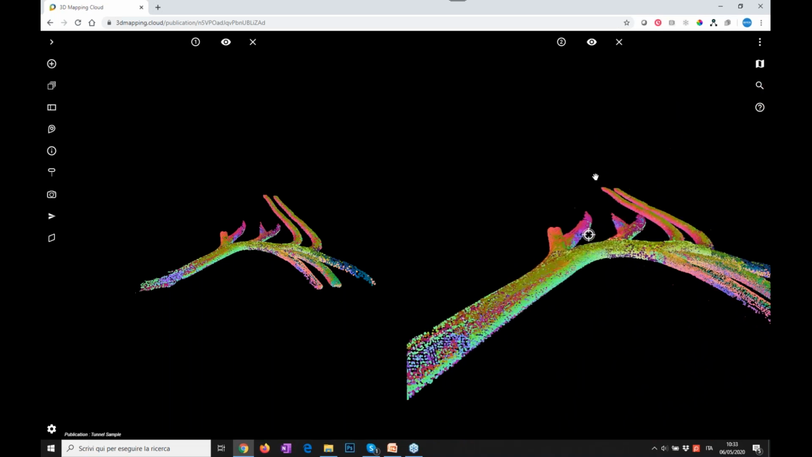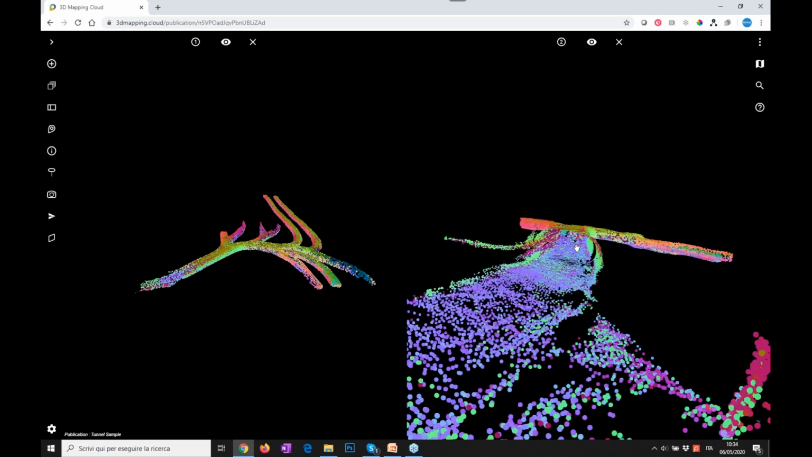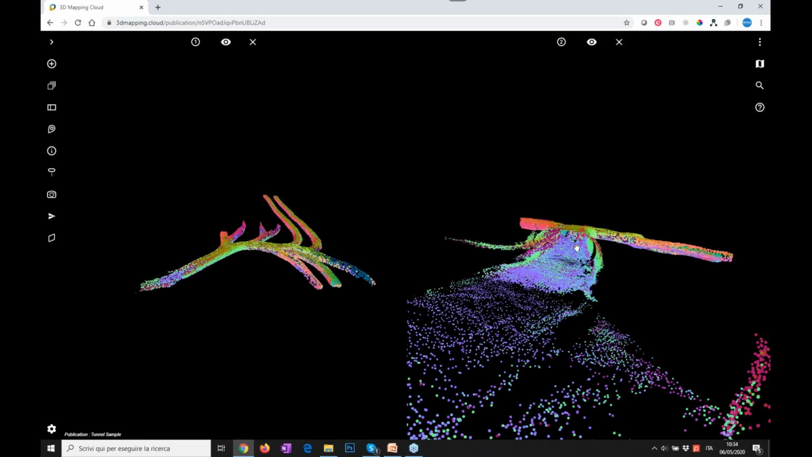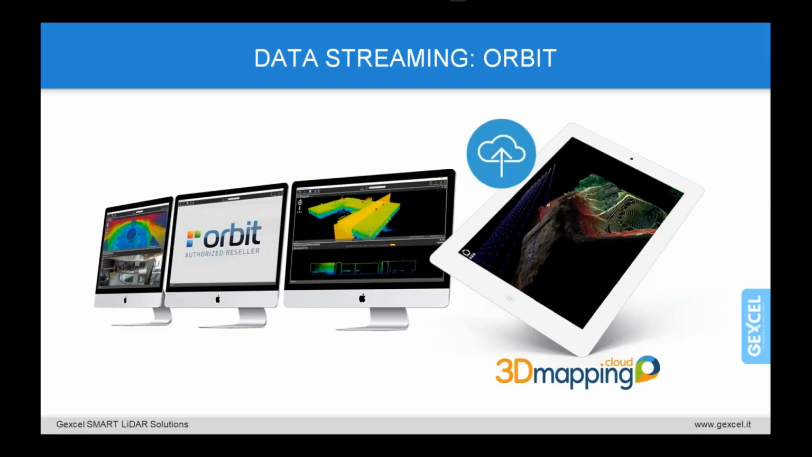Of course, here we are visualizing only the point cloud, and you can see that the point cloud is becoming dense because everything is done in real time. But of course, you can also share trajectory and pictures. We have mentioned that HERON also has an integrated RGB camera. In this underground example, we did not use the pictures, but if you also have this type of data, what you can share is everything, the complete data, so also the pictures. I jump back to the presentation.